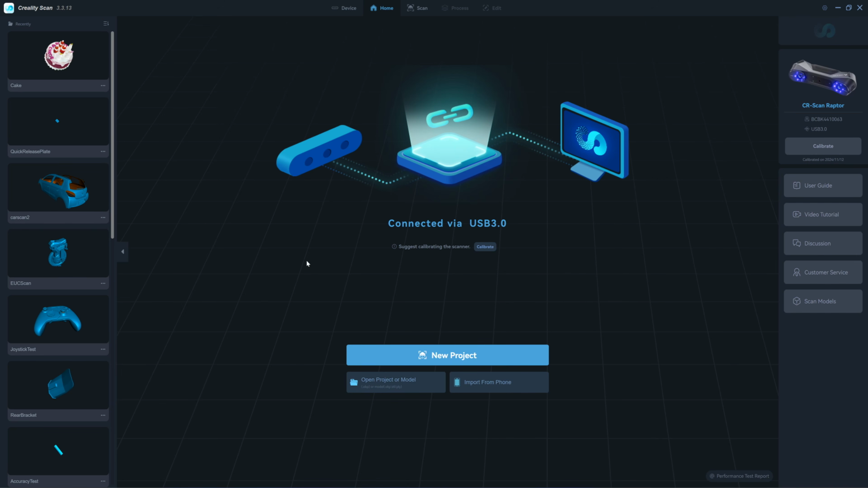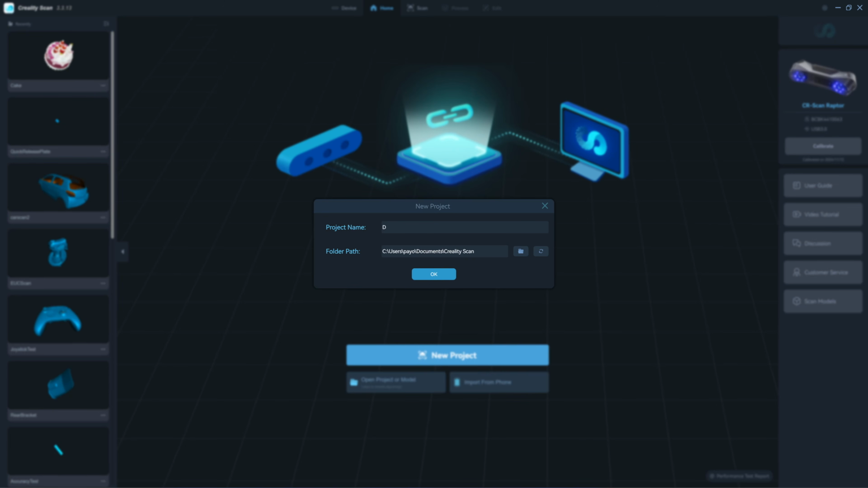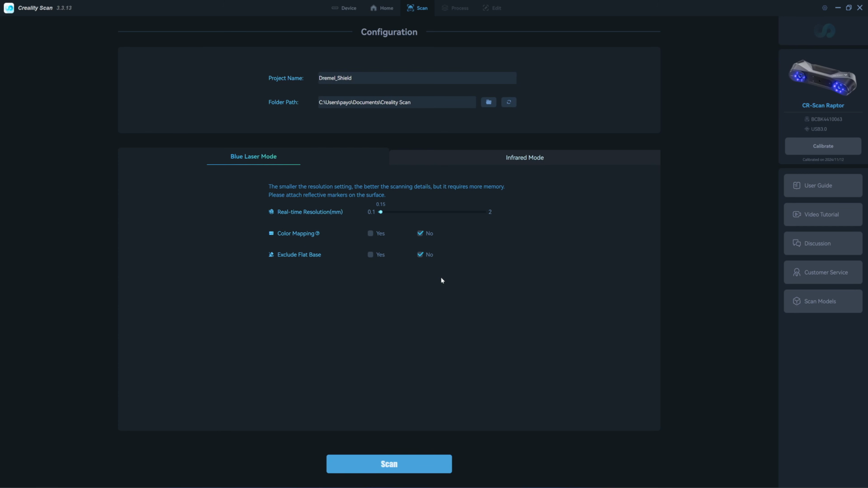This is a beginner guide, so I will start with making a new project. I name the project Dremel Shield. Next, you come into the configuration page. You have 2 tabs, blue laser mode and infrared mode. Raptor has 2 projectors. One is the blue laser and the second one is the infrared. Mainly the Raptor is made for blue laser. It gives sharper details and higher definition, and today we're going to do reverse engineering, so I use the blue laser.